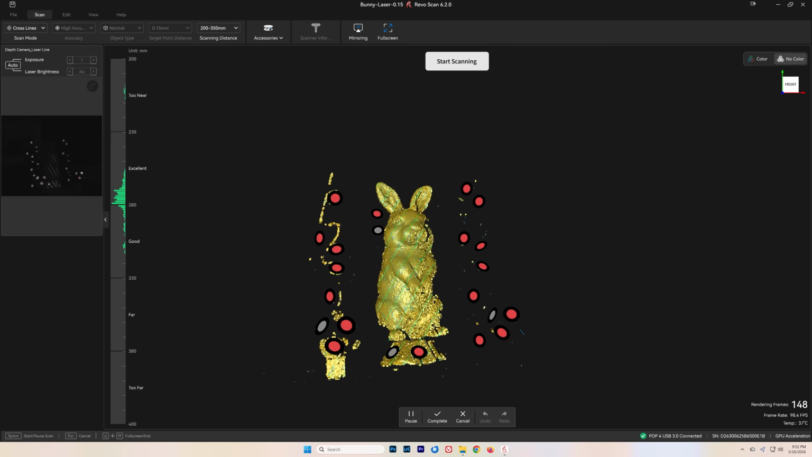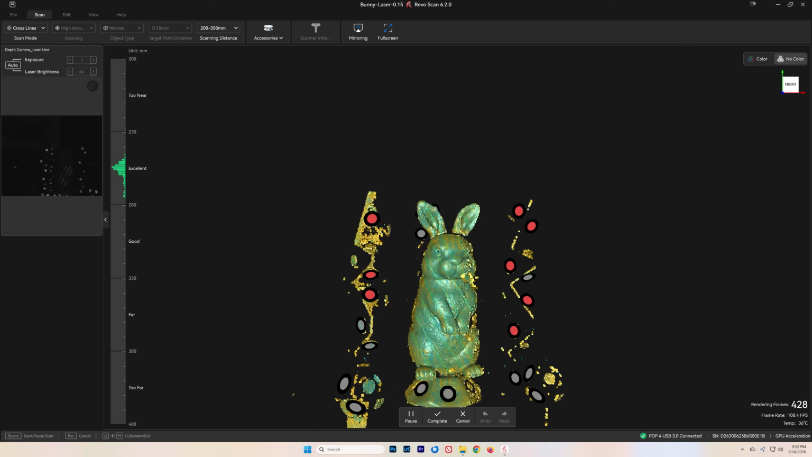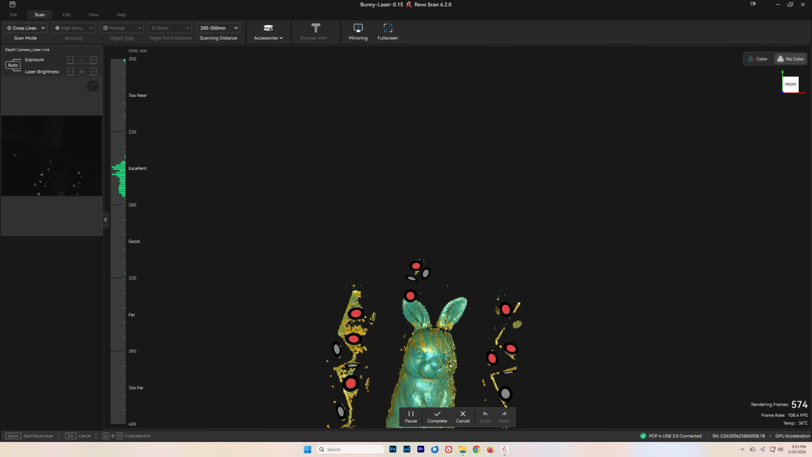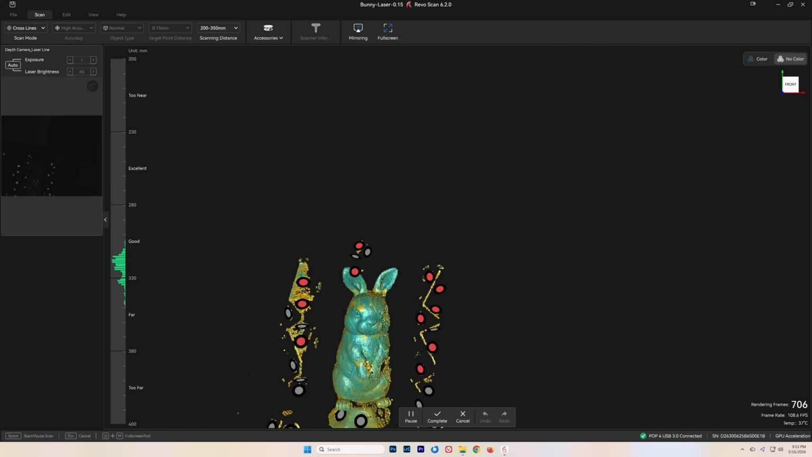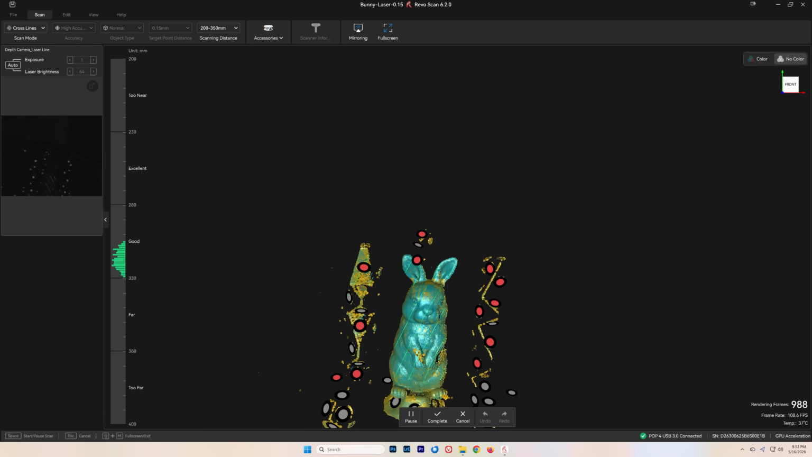Now let's switch over to the laser scanning mode. I'm going to scan this for maximum detail, and I'm going to go ahead and speed up the video to 10 times. This entire process took 12 minutes from beginning to end. Let me speed that up now.